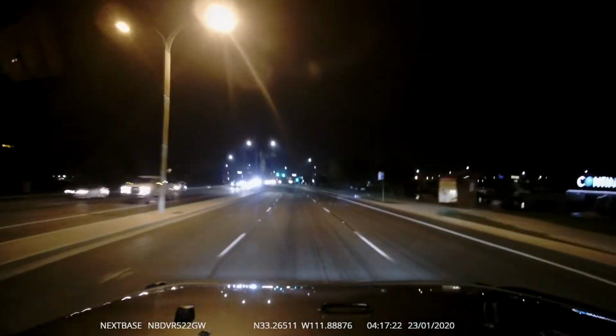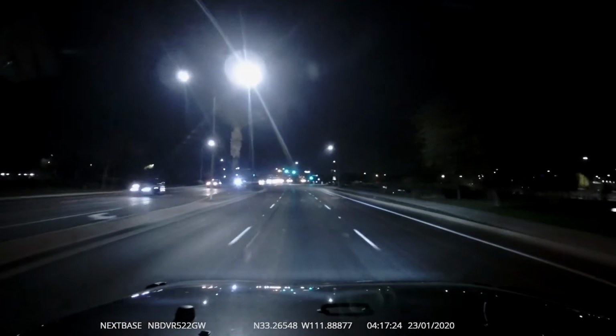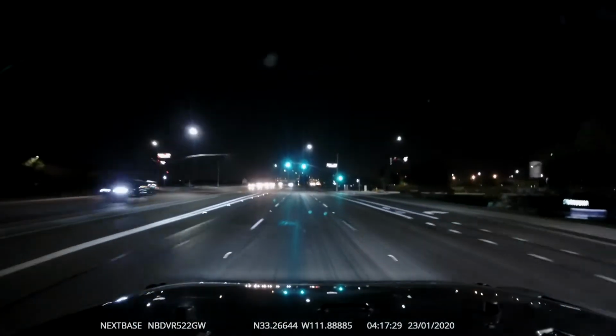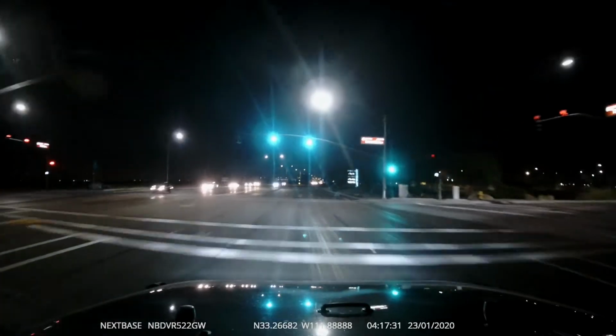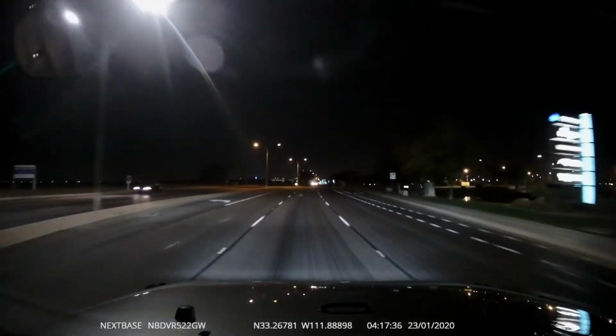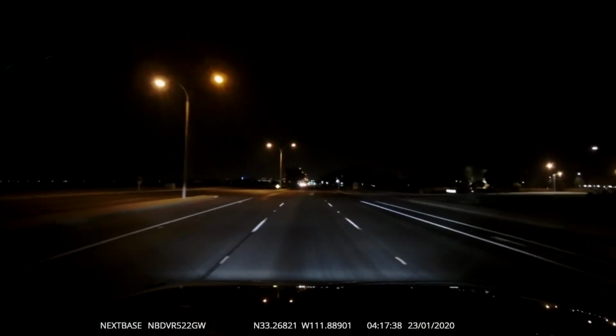Washington always seemed to be a little bit lighter, and it was probably because it was overcast all the time, and there was a lot of light reflection through the clouds. But down here, super dark. So I do still have street lights. They're not as bright as the previous road I was on.